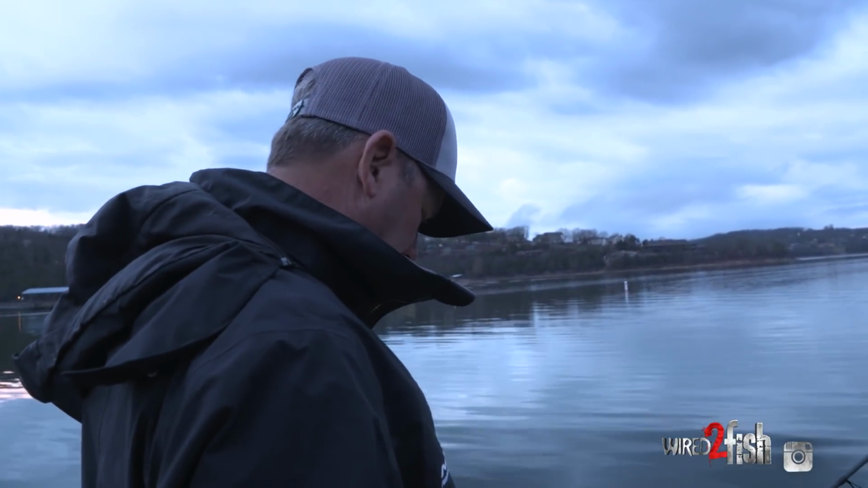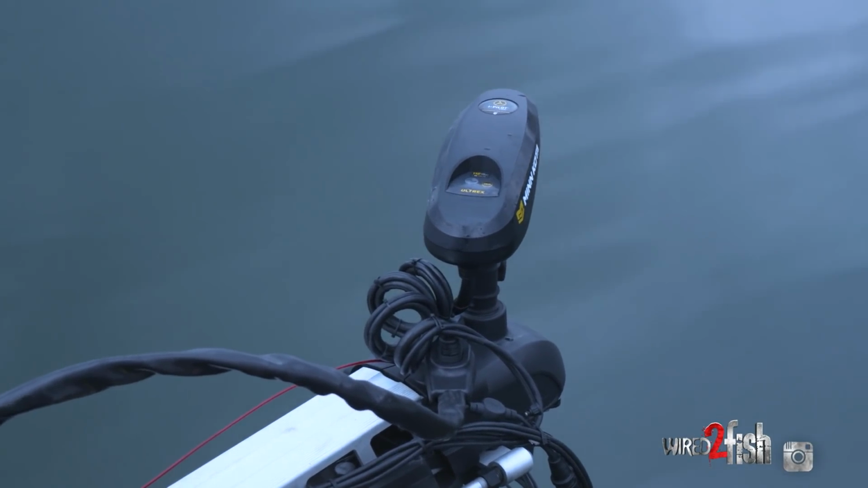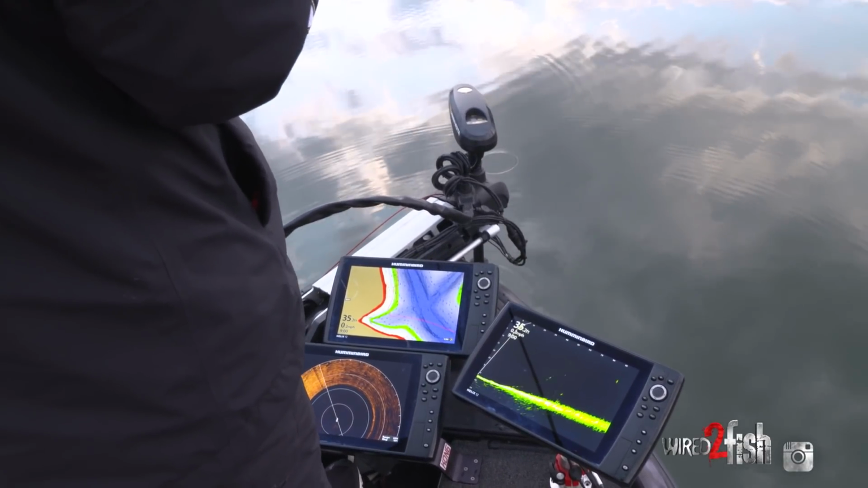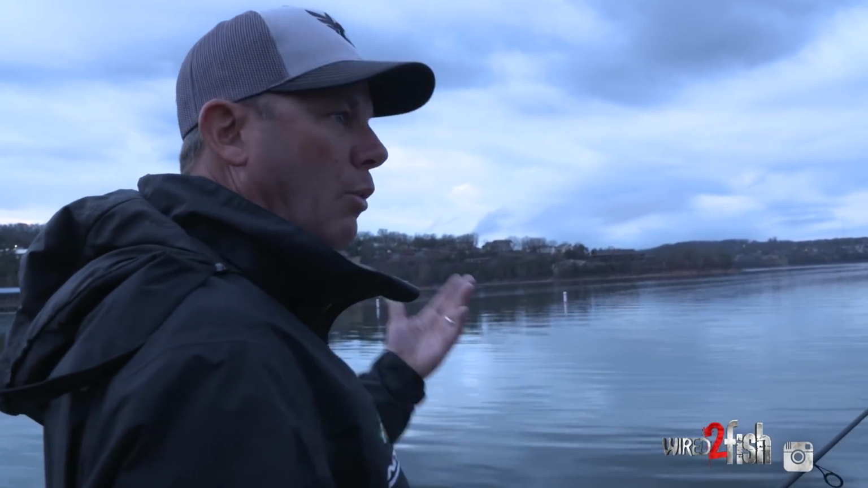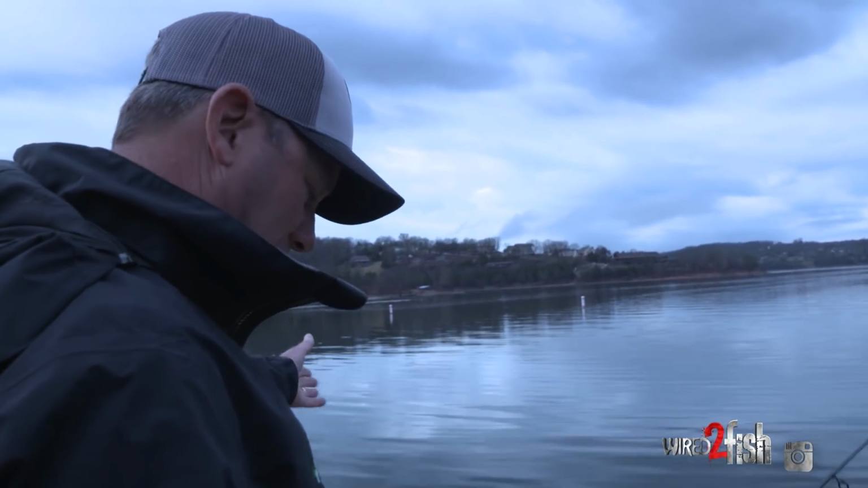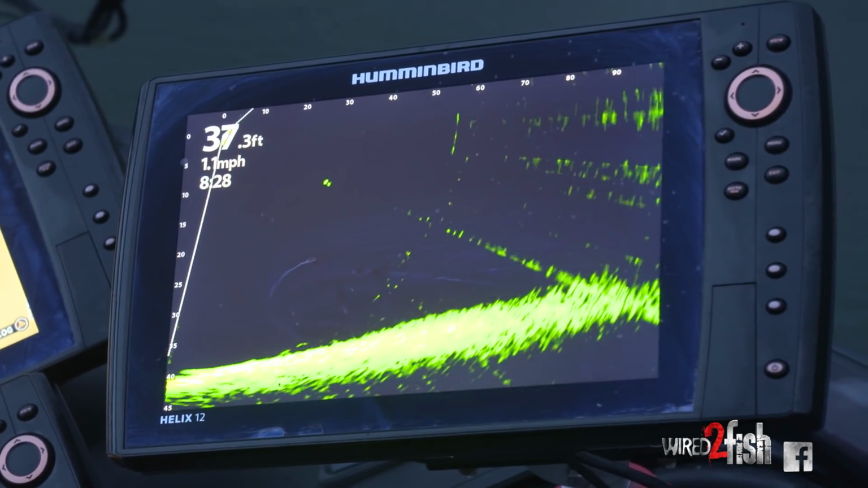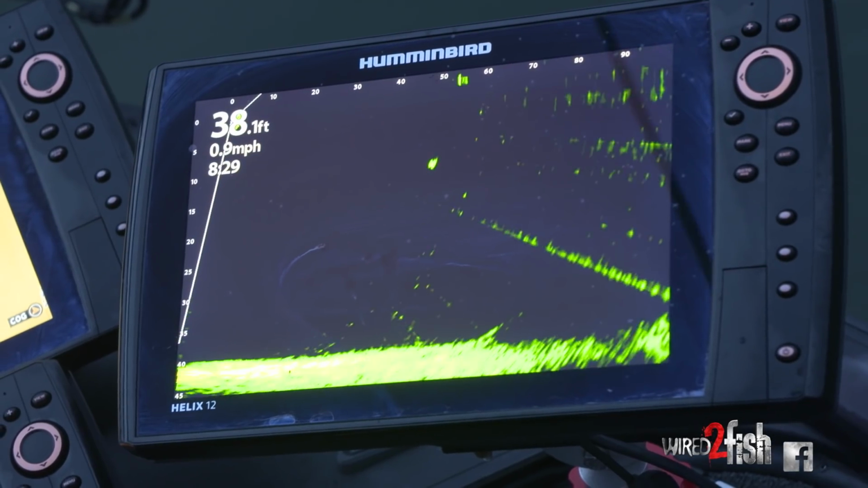I'm just scanning left and right with my trolling motor. I've got the transducer for Live on there, and I'm just looking for them out here. If we could see the bass push the bait to the top, and that's what they typically do on mornings like this, you can just scan around and see the exact distance and direction. You can see your bait, watch it happen, and it's really cool to do. It's an unbelievable tool.